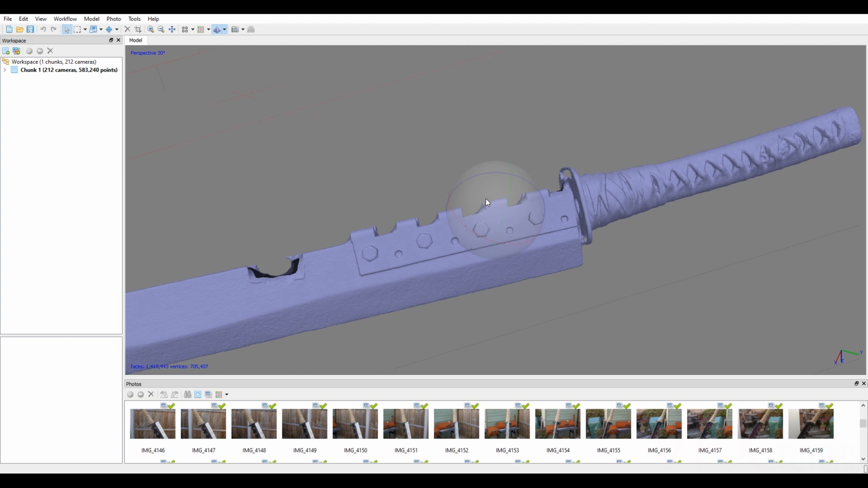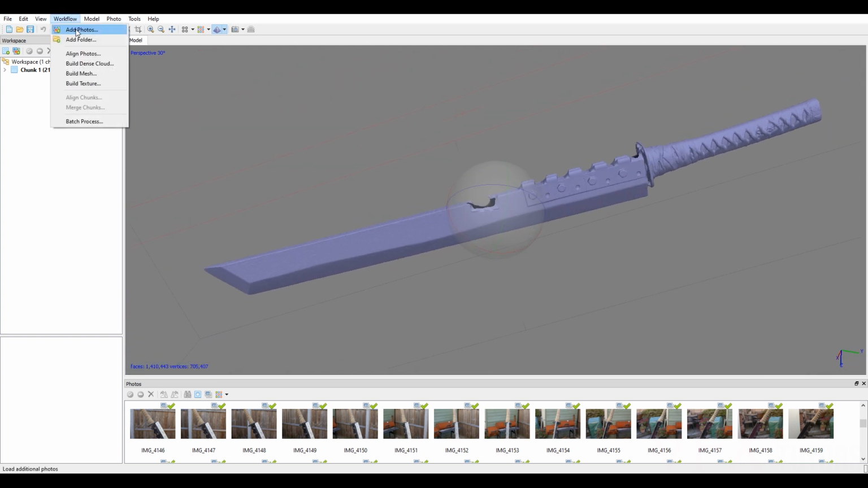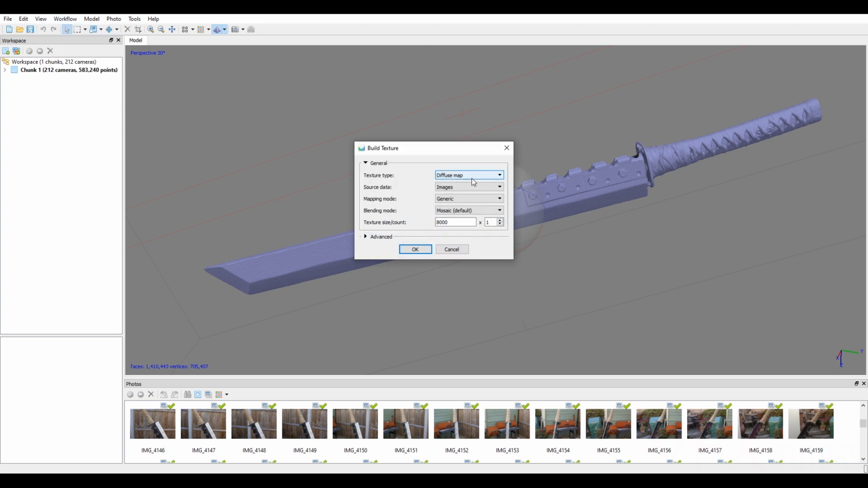Yeah, so now our final step would be to create the textures. So now I'm going to go to Workflow and Build Texture. So if we just go to Diffuse Map, and you've got an occlusion map, we probably will do one of those as well, because it's quite good to remove shadows. So we'll just do Diffuse Map first.